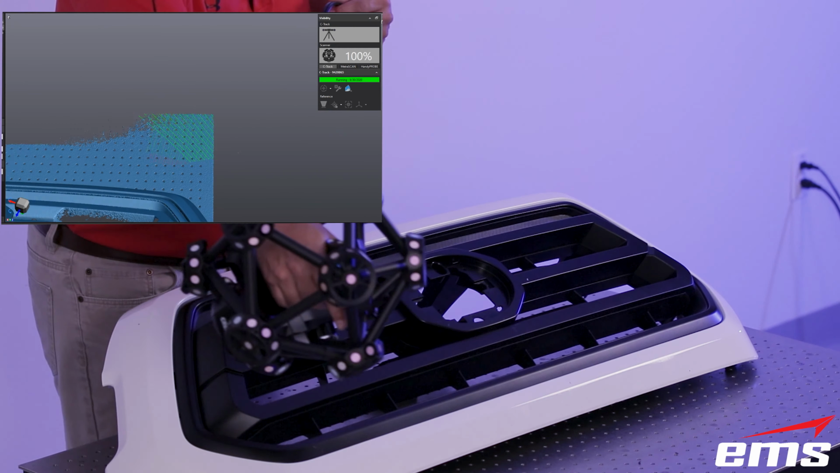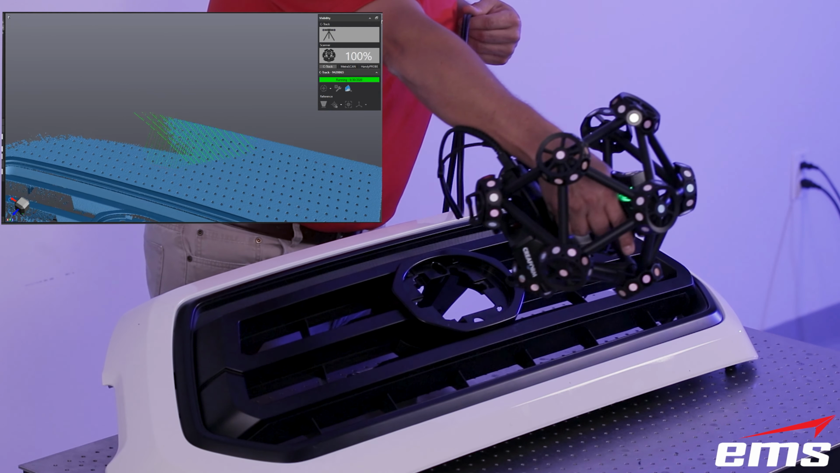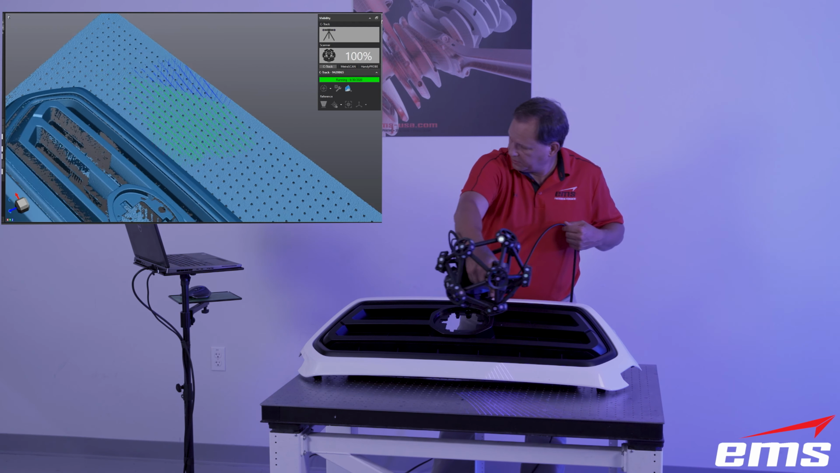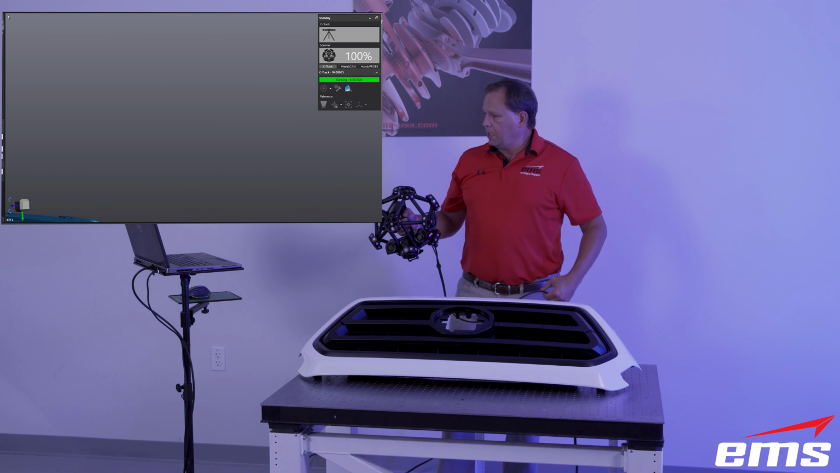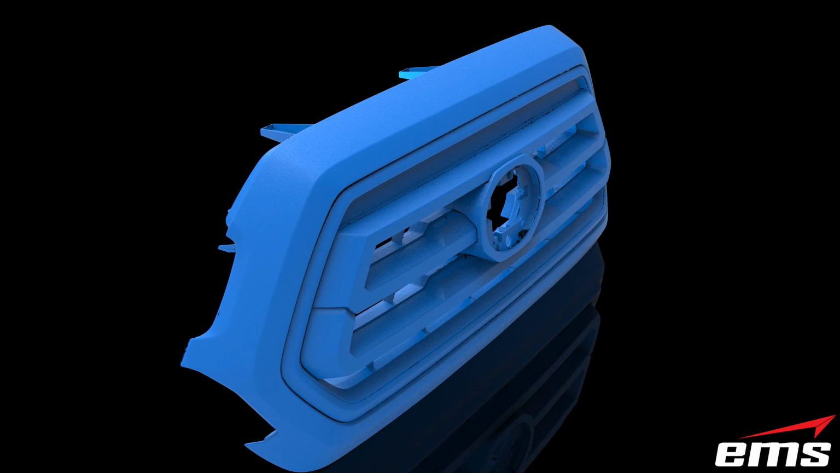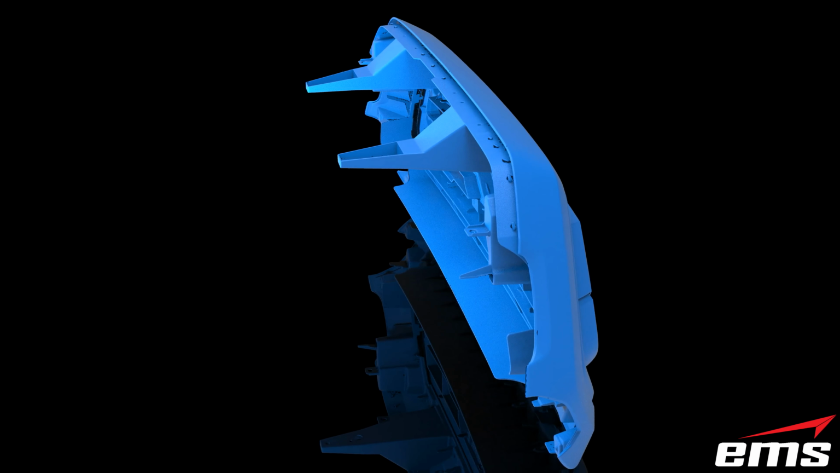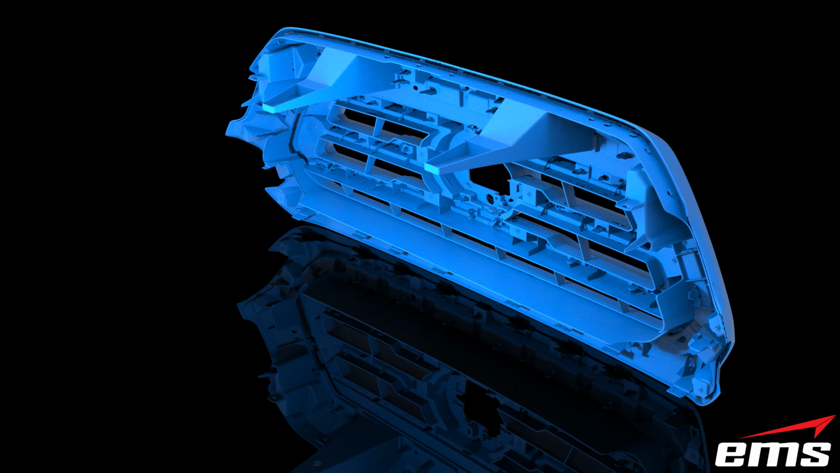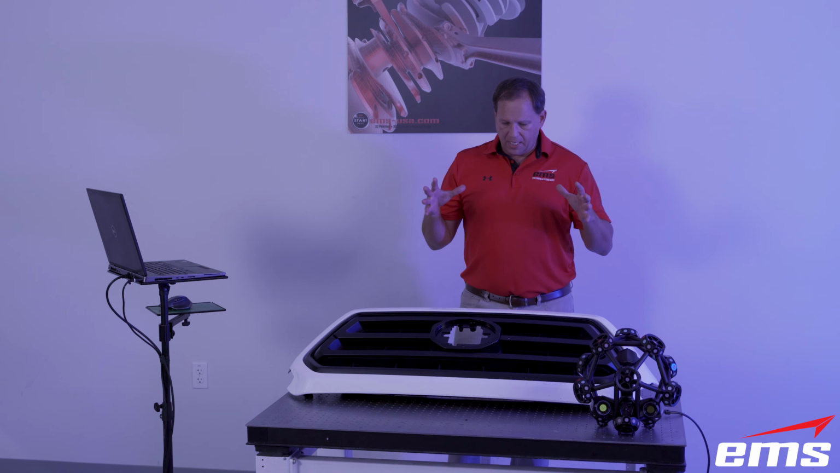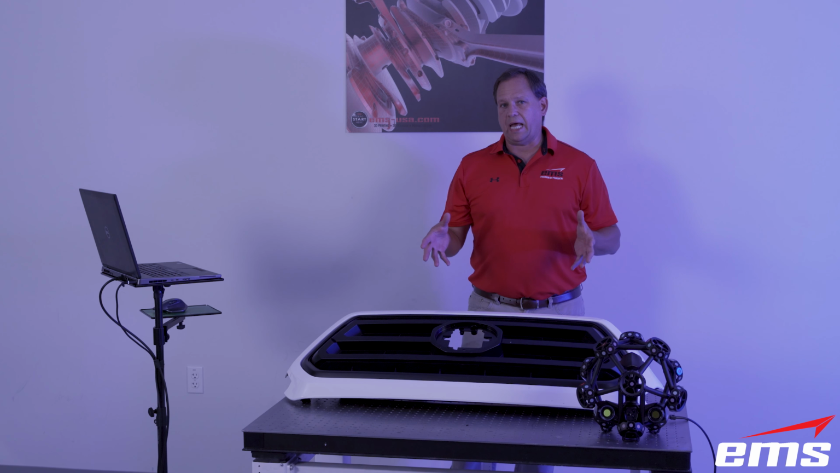Let's come out here and just scan the rest of this table. And you get an idea of how fast this really is. It's quite incredible. Okay, so let's stop scanning for a second, and we're going to talk about this mode we're in. And this system has two modes. So we've got the C-track just off the camera there, and we're running in what's called static mode.